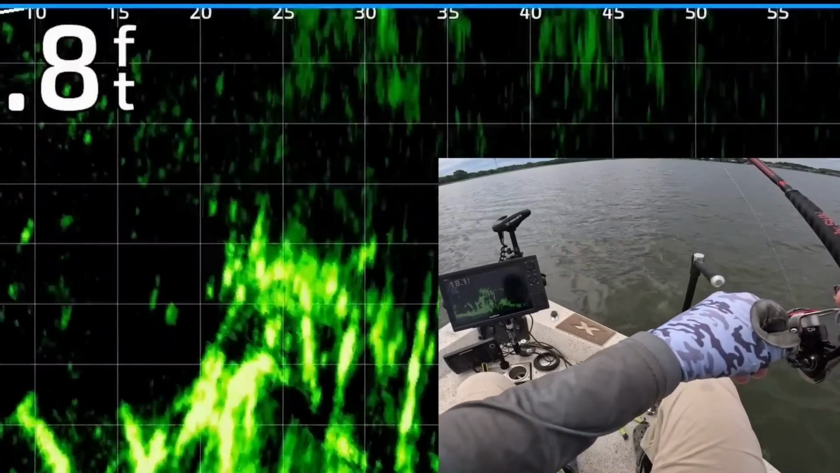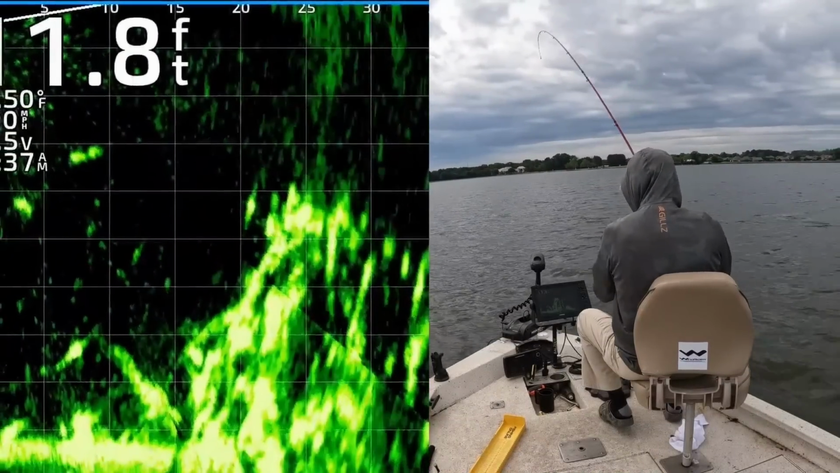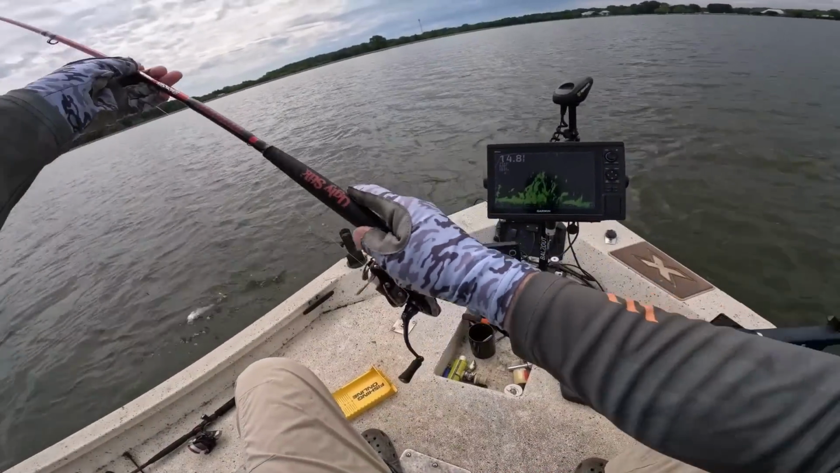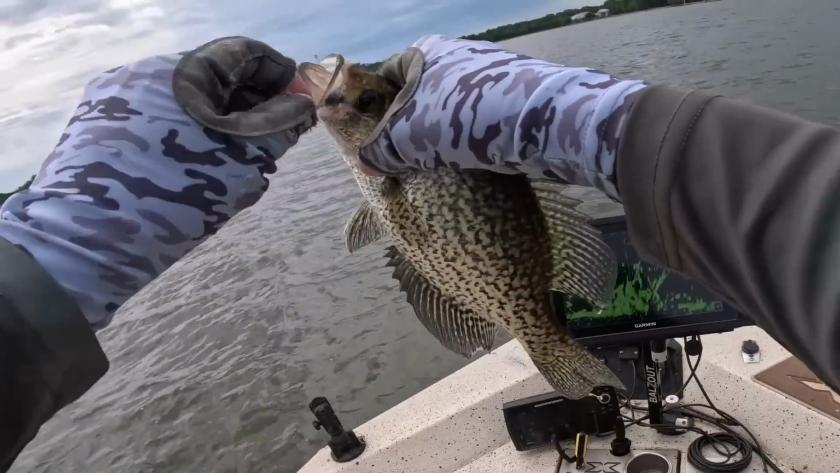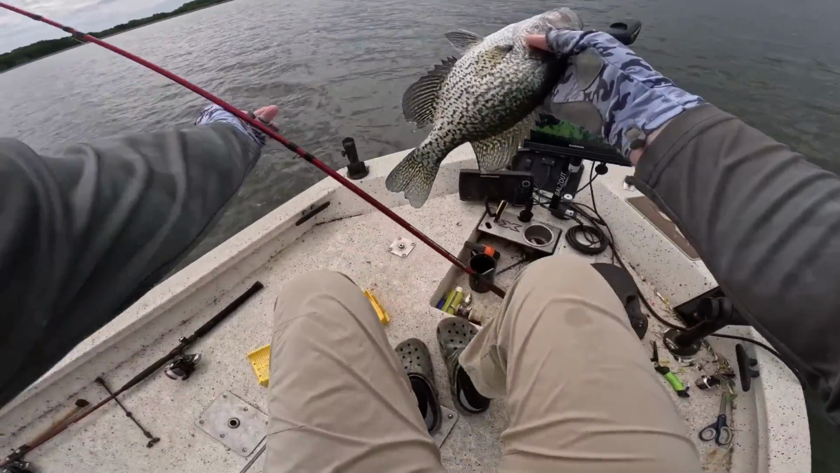One of them's gonna eat it right about now. See if one of them will eat it. One of them ate it. Yes. It's a good one too. Get in here, dude. Come on. I knew one of you guys was gonna eat it. Come here, you little small fella. What you got? Look at that.